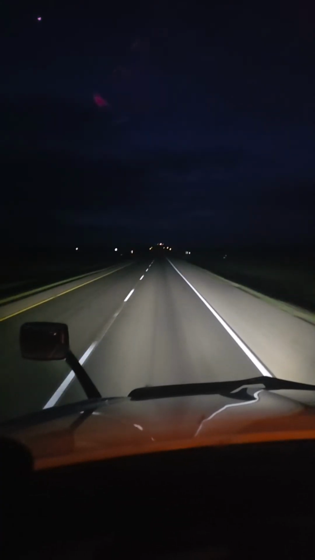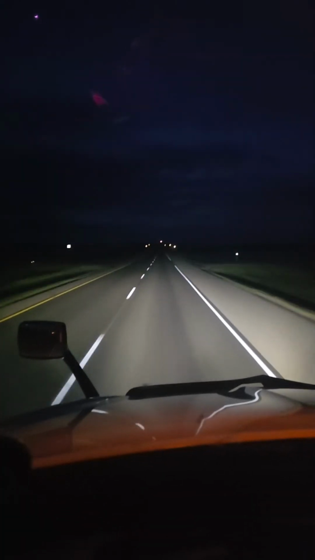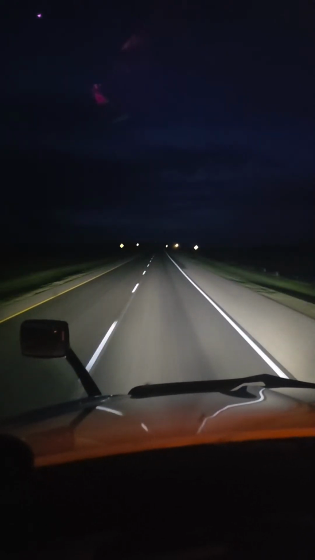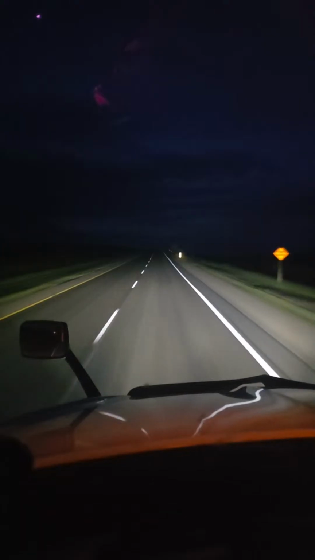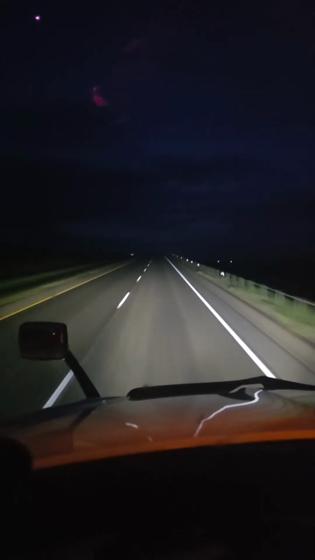Normally I've been driving in the daytime, right? It's only yesterday I started at 11:30 Mountain time, like 12:30 Eastern time. Today I'm starting way earlier than that because I'm following my, let's say, 11 hours driving and 10 hours sleeping, right?